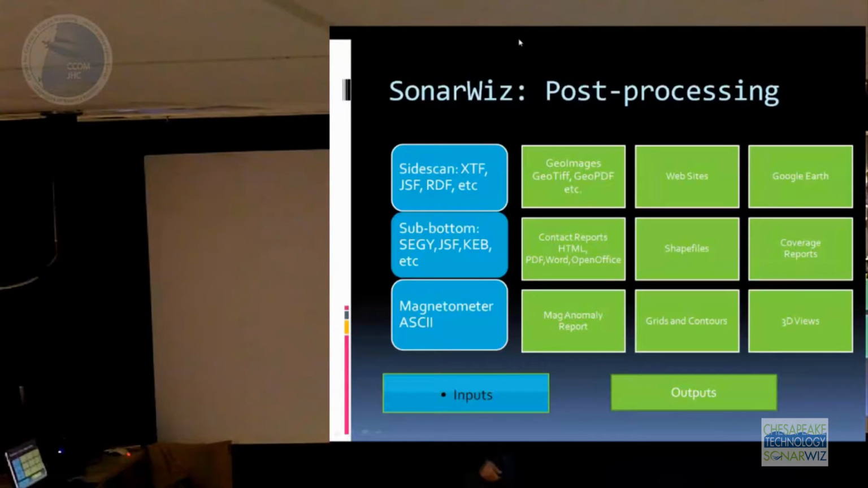So primarily, people that are processing Sidescan data want to get a geo-referenced image. So SonarWiz outputs geo-images, and not just geo-TIFFs, but like geo-PDF, geo-PNG, geo-JPEG, and so on. So there's several different formats for that. Websites, your whole project can come out as a website, so you get the little mosaic in your browser, and it's all cursor tracks, so you can get the geodetic cursor position and XY cursor position in your browser. Waterfall views, targets, etc., all on a web browser.